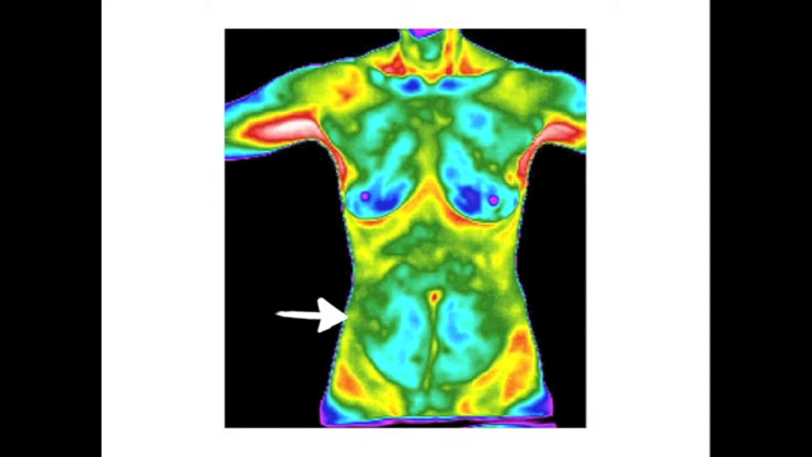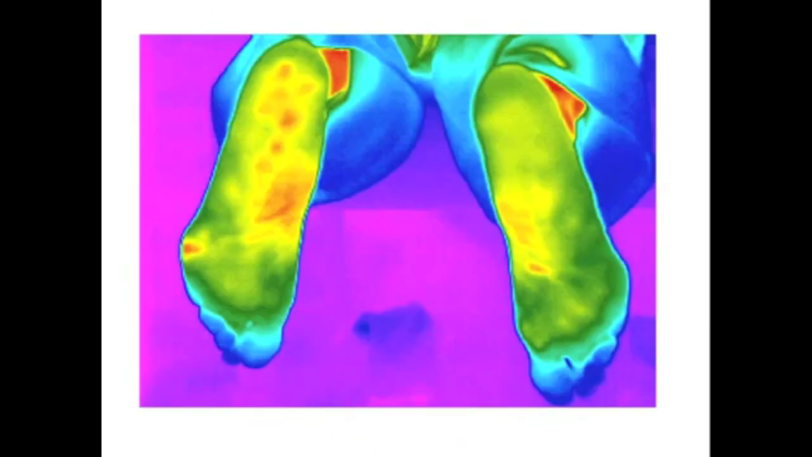This picture shows patchy heat in the abdomen. Also take a look at the upper right shoulder compared to the left side. I will let you take a close look at this picture. I'm quite sure I don't need to say anything here.